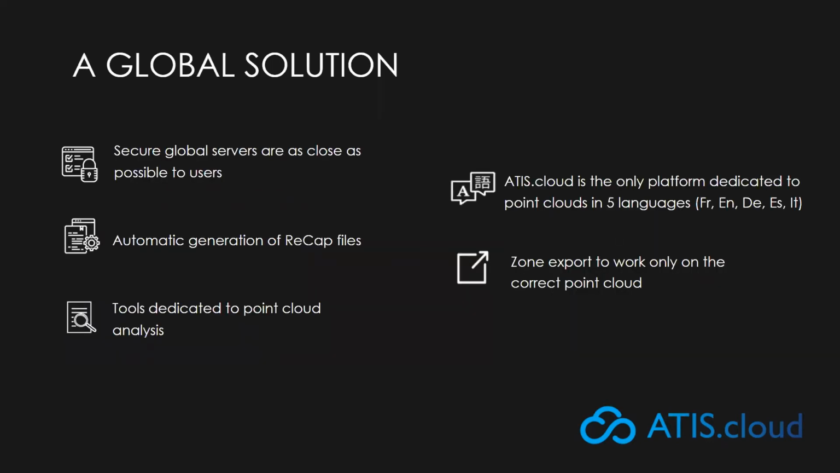The strength of ATIS.cloud is to be a global solution. We have created an intelligent workspace, allowing users to rethink the use of point clouds without any restriction. Your data is stored on very secure servers as close as possible to our clients. To explain a little more, data is transferred as in a silo, where only company members with super admin permission can access the data.